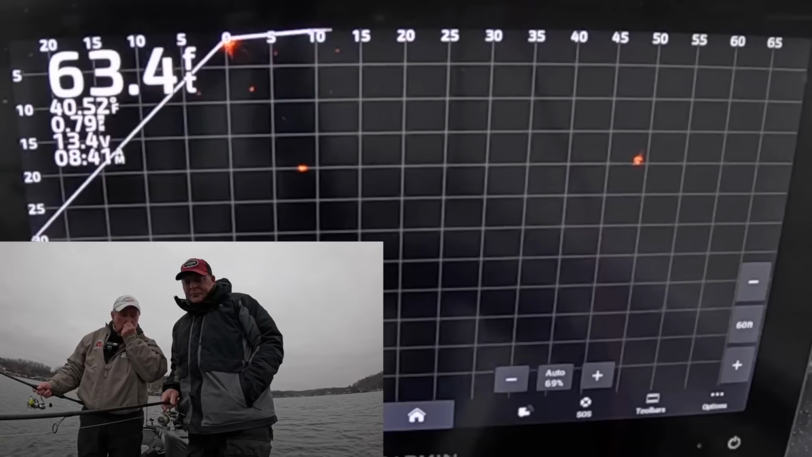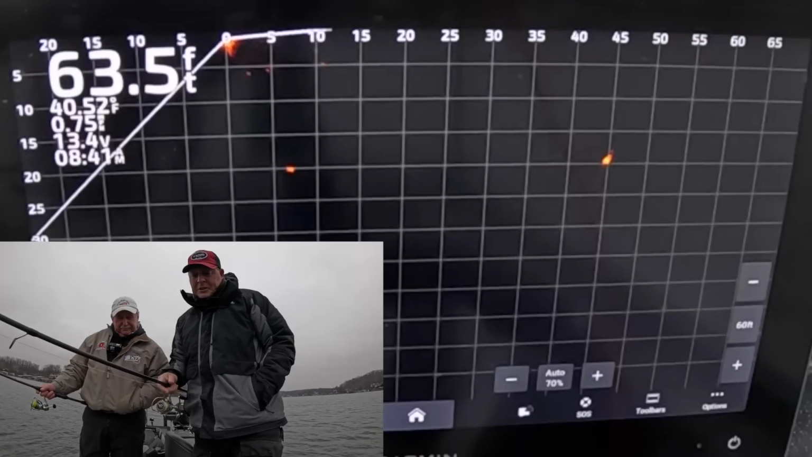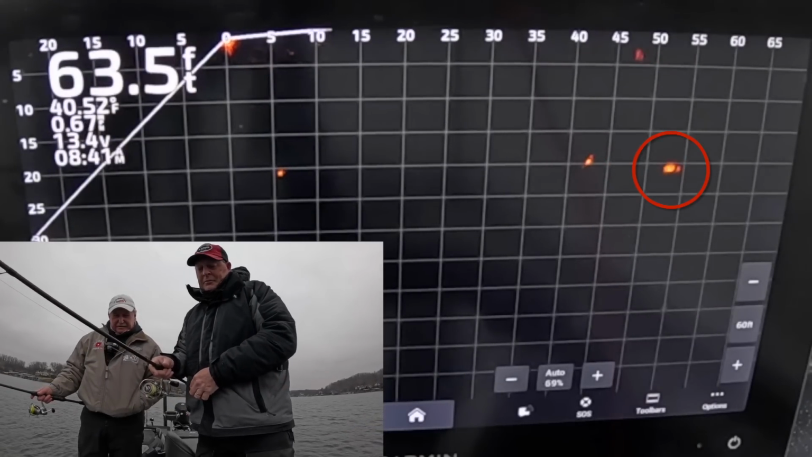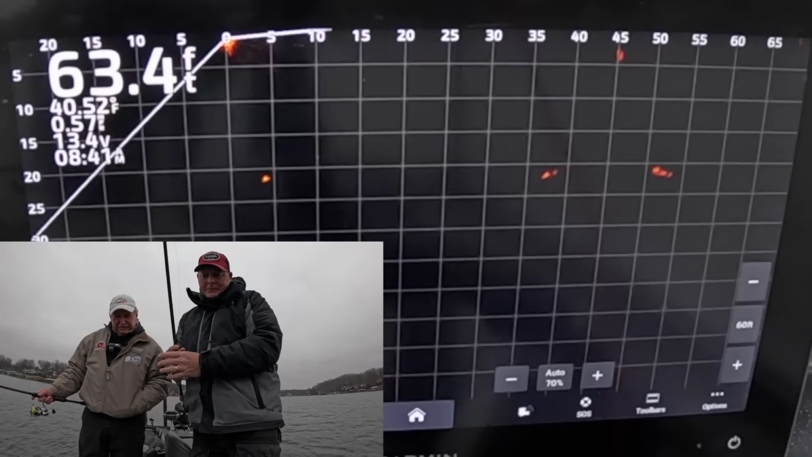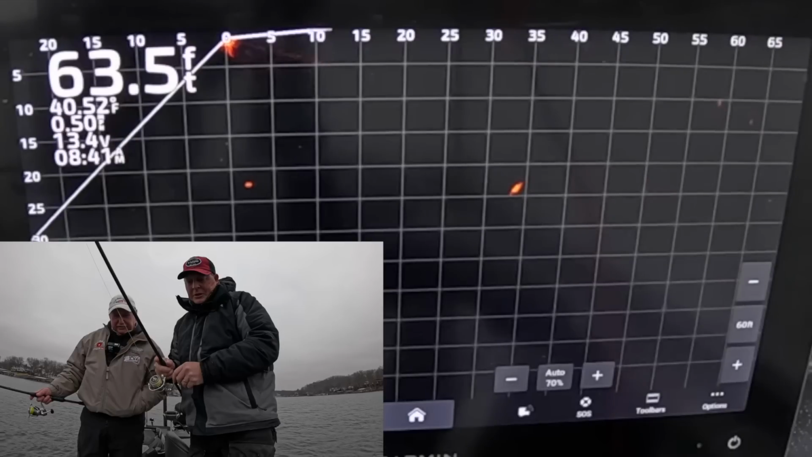Right. I zoomed out to make sure there were some fish in the area. Now I'm starting to look at actual fish. So there's another large target here at 55, up 20 feet deep. Is that the one you're looking at? Yep. And there's your bait coming down.